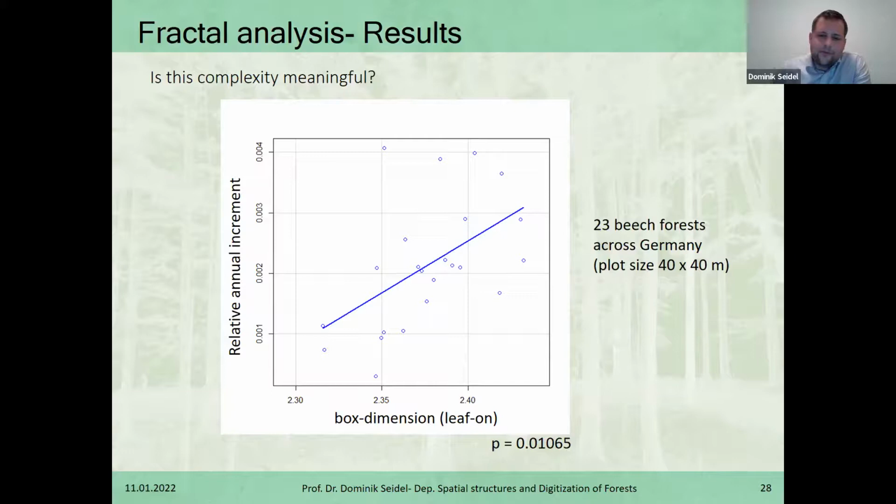These plots have been established to cover a nice gradient of conditions. And we can see here that the complexity of these plots, increasing from left to right, was closely, or at least significantly, related to the increment on the plots. And in this case, this means the increment of all the trees bigger than 7 centimeters that we measured by hand.